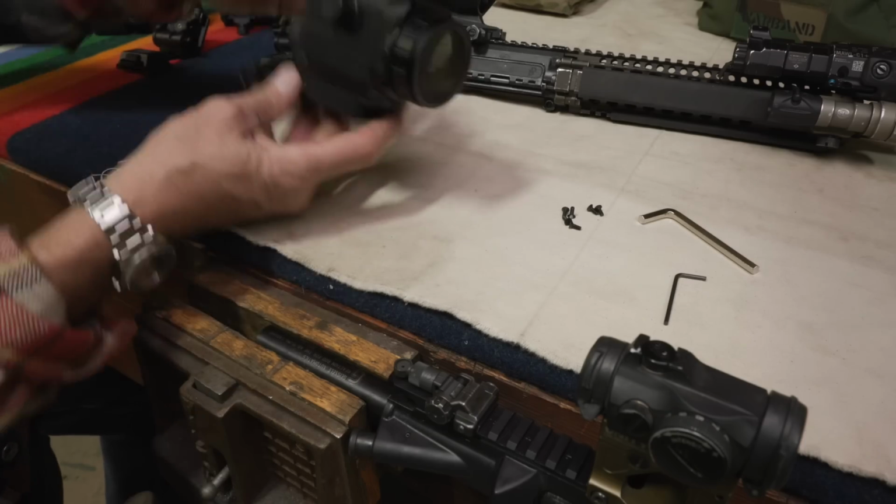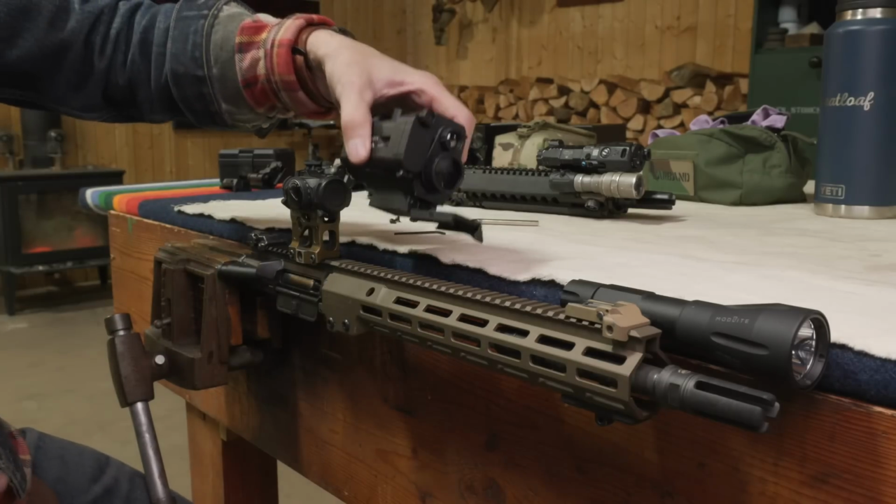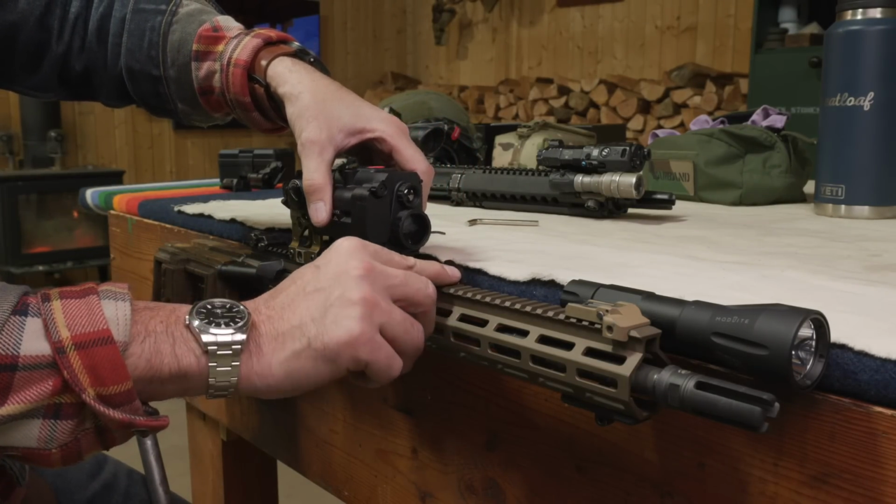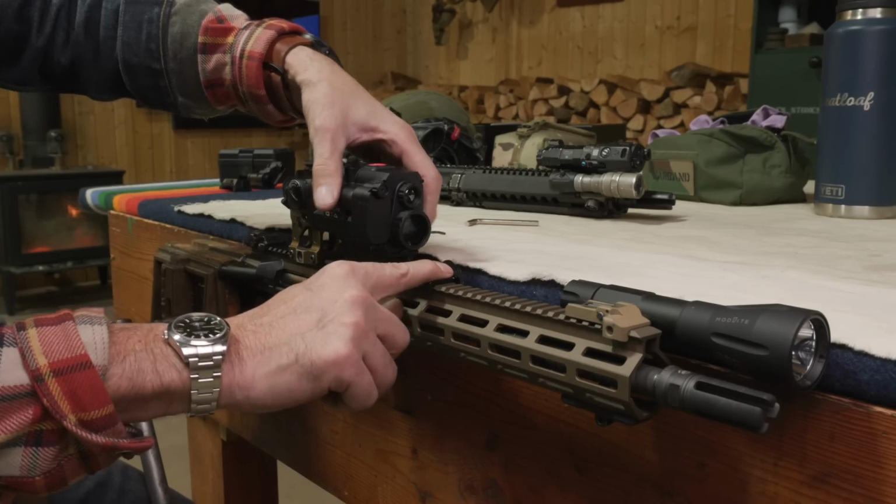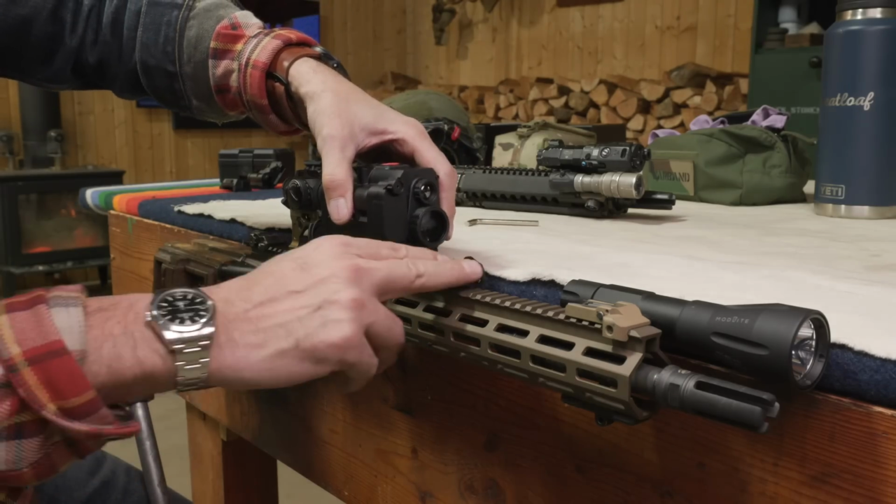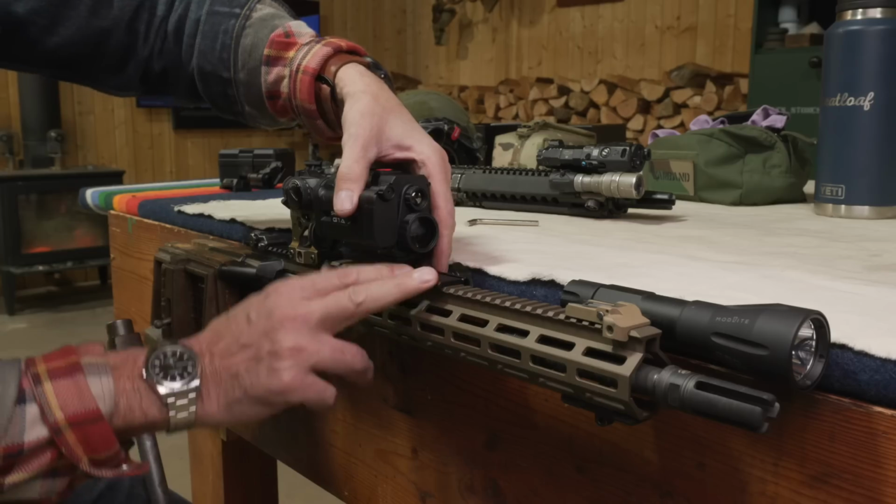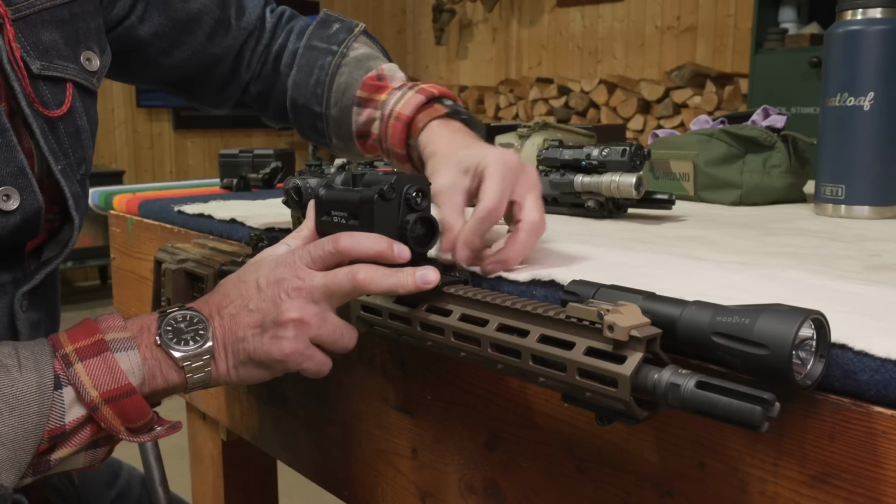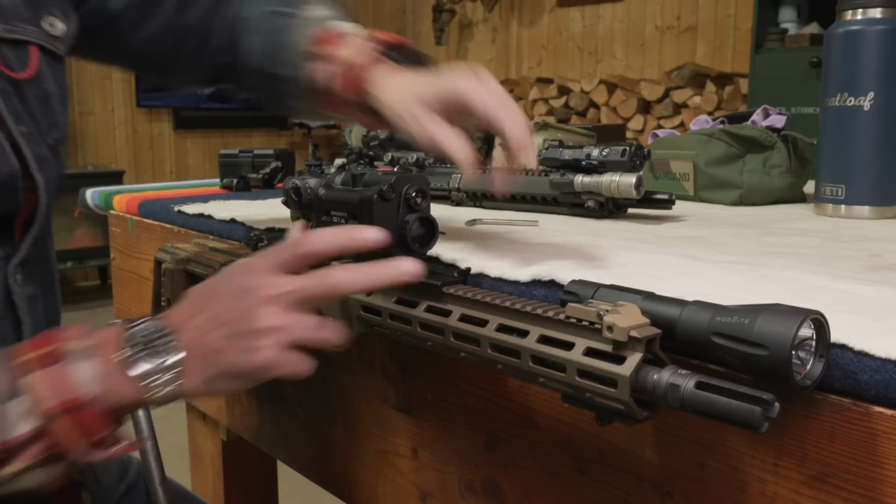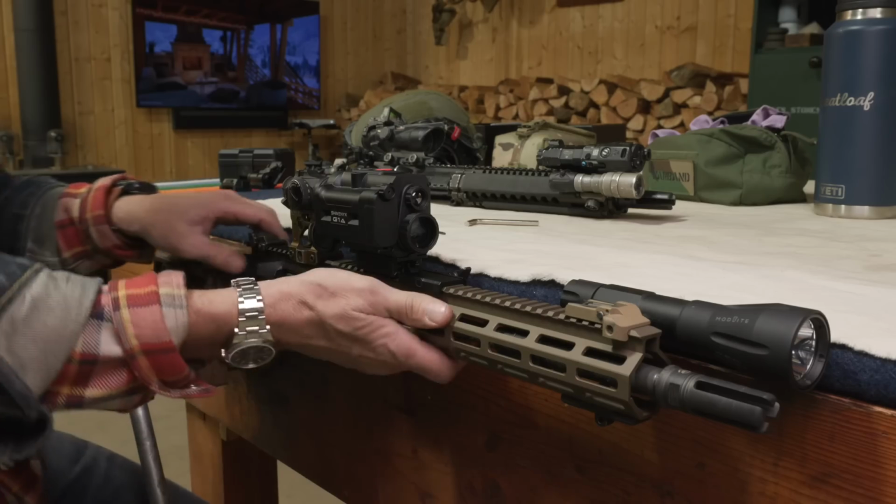Okay, so that mounts on there like that. Let's put it on the upper. I think they wanted the mount done this way so that you could get it closer to the optic. You know, now we're not gonna be running into anything, and I can put that right up next to it. Make sure you open your dust cap. I don't know how important this decision is gonna be. Maybe I'll give it a little bit of room there. But just a regular thumb screw. Lock that down on there, and that's pretty solid, pretty solid.